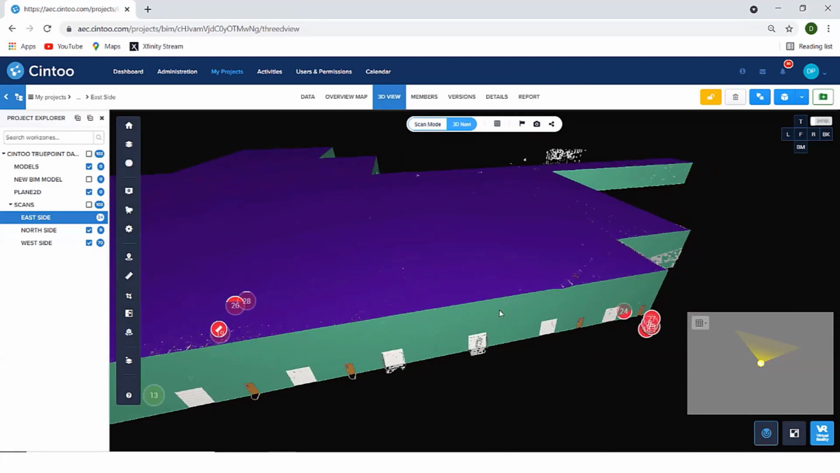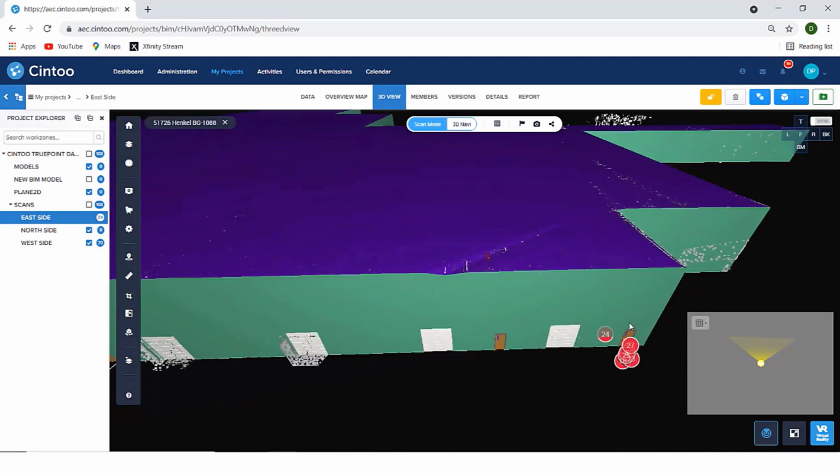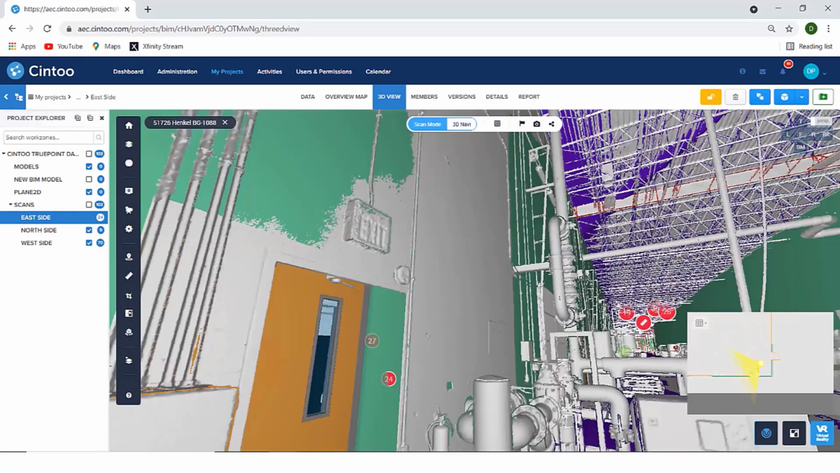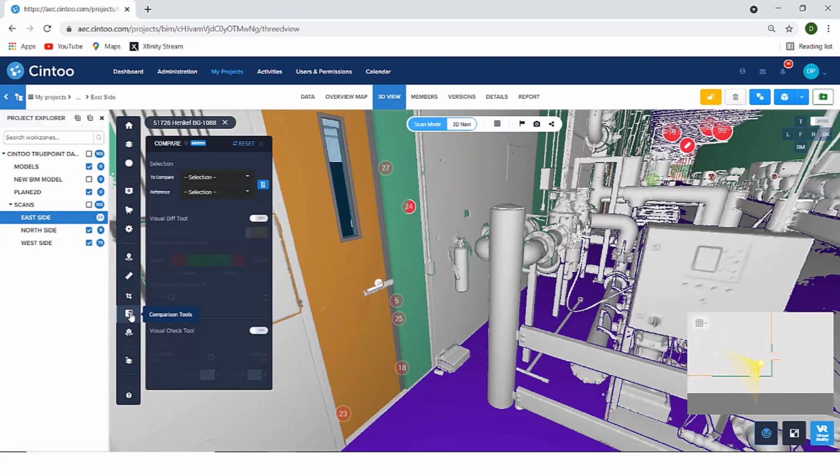So coming back to this comparison tool I was about to show you, I will select a vantage point like this one, for example. From this exact vantage point, we can see scan, BIM, and 2D. Okay, so what you will be using is a comparison tool to compare your scans to your models. And you have two tools here. The first one is, let's start with the visual check tool.